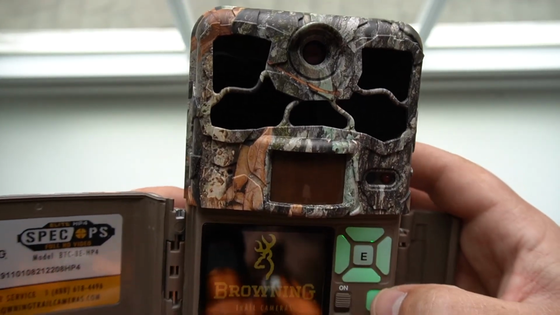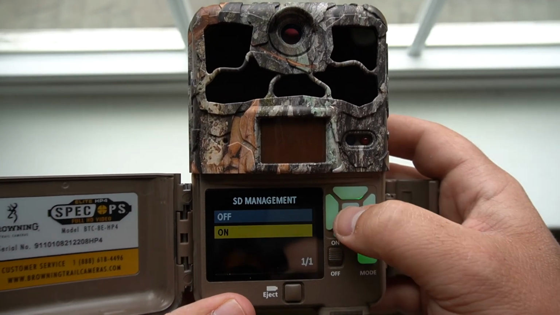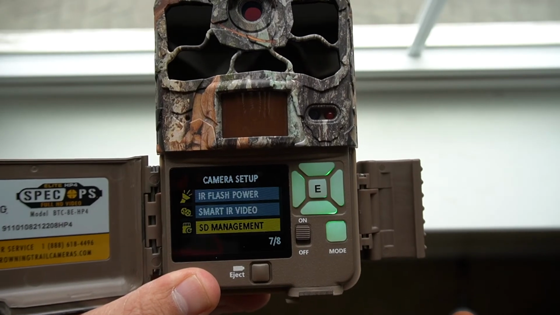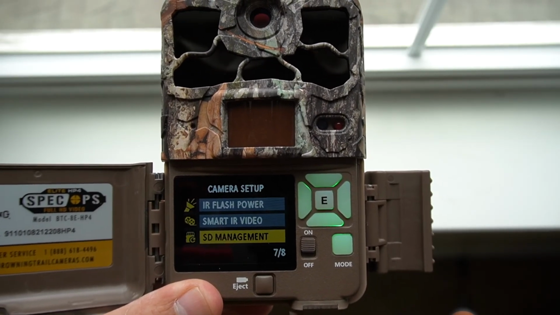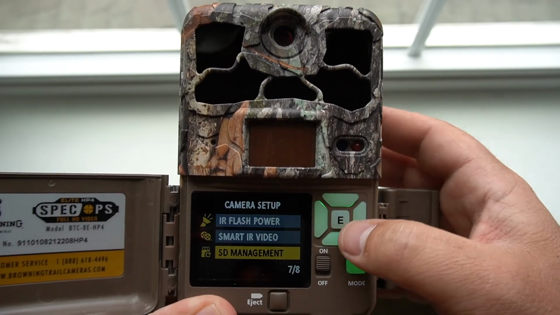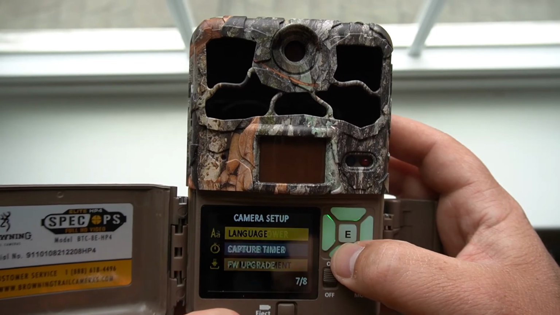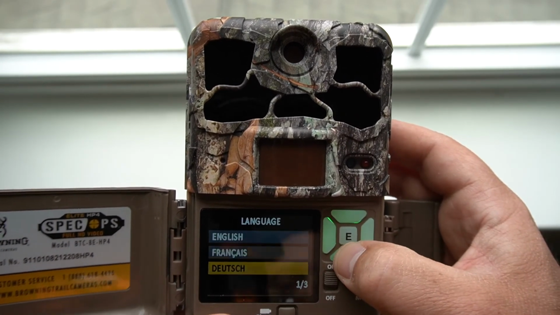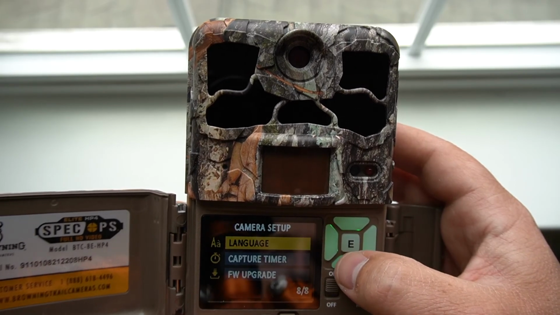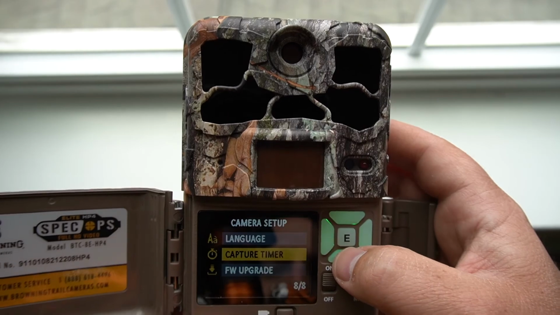Okay. SD management. We're going to go ahead and put that one on. What that's going to do is it will replace your oldest footage with the newest footage if your SD card gets full, so you won't miss any images. Same thing with videos. Language, you can change all of them. We're just going to do English. Capture timer, we don't need that. We're not going to run that.